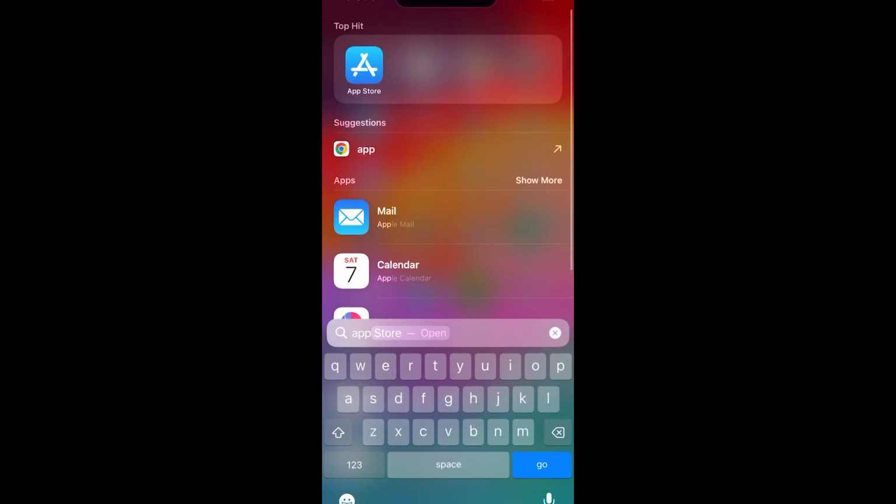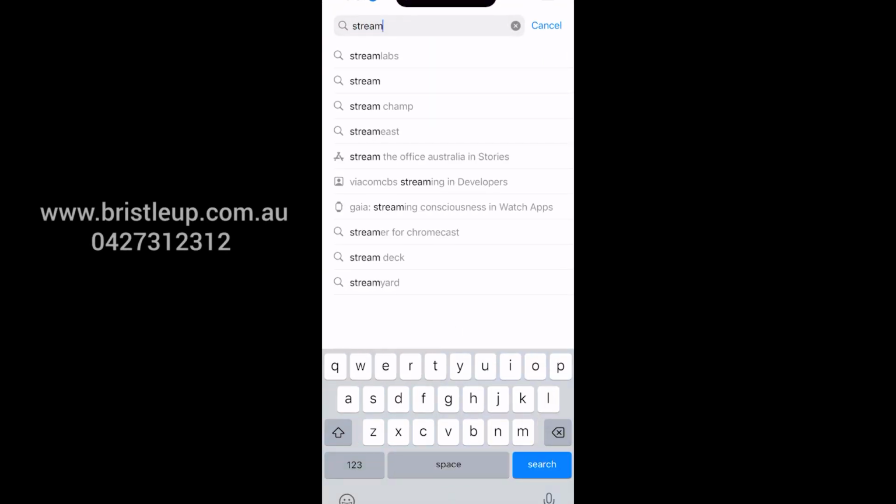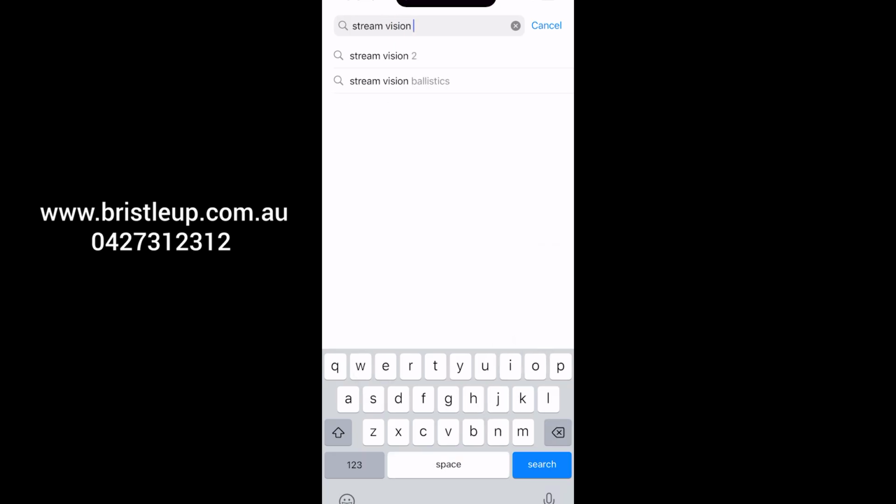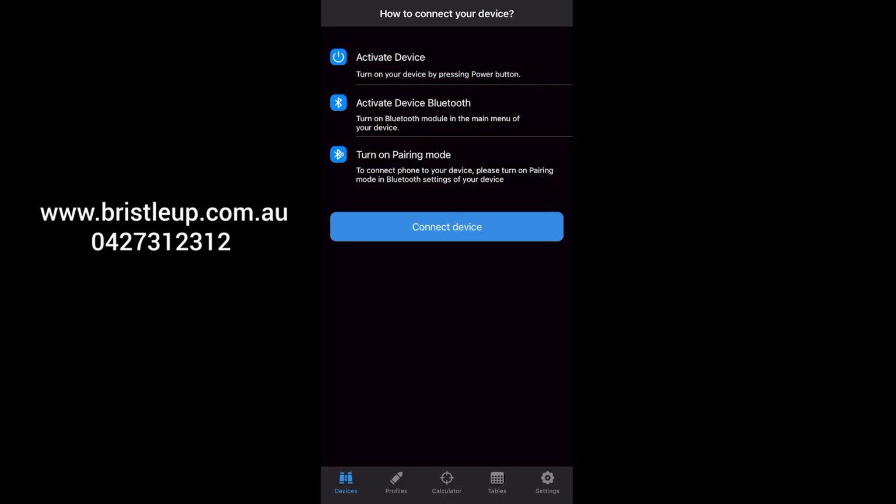Alright, so now we're going to do the ballistics calculation through the app. So what you want to do is first you want to go to your app store. You want to search for Stream Vision Ballistics. Then you want to download the Stream Vision Ballistics app. Now from the ballistics app, if we go to devices from the bottom there, it'll give us some instructions on how to connect it to our device.